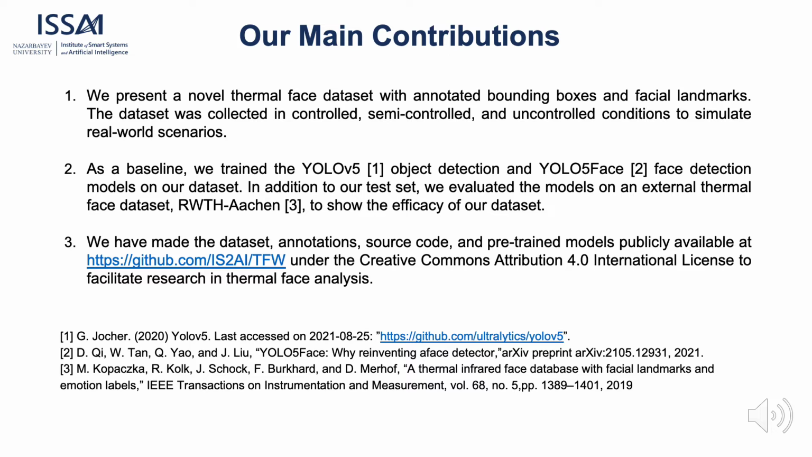Thirdly, we have made the dataset, annotations, source code, and pre-trained models publicly available at our GitHub page under the Creative Commons Attribution 4.0 International License to facilitate research in thermal face analysis.